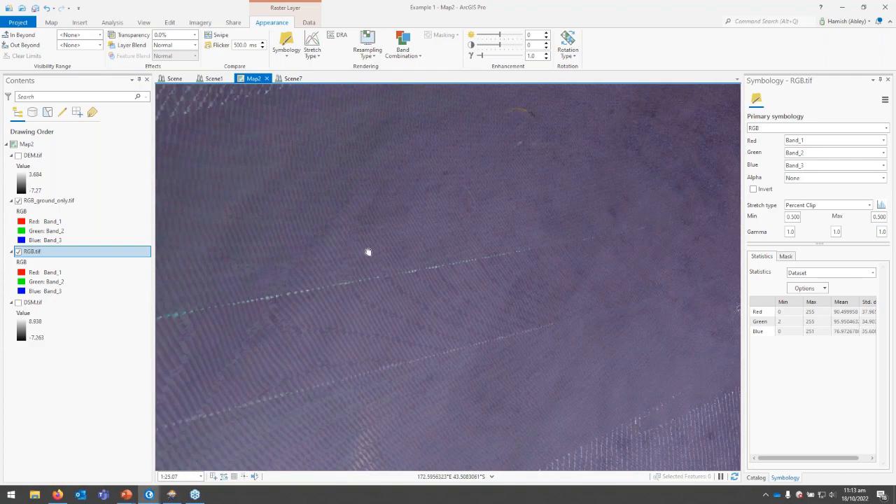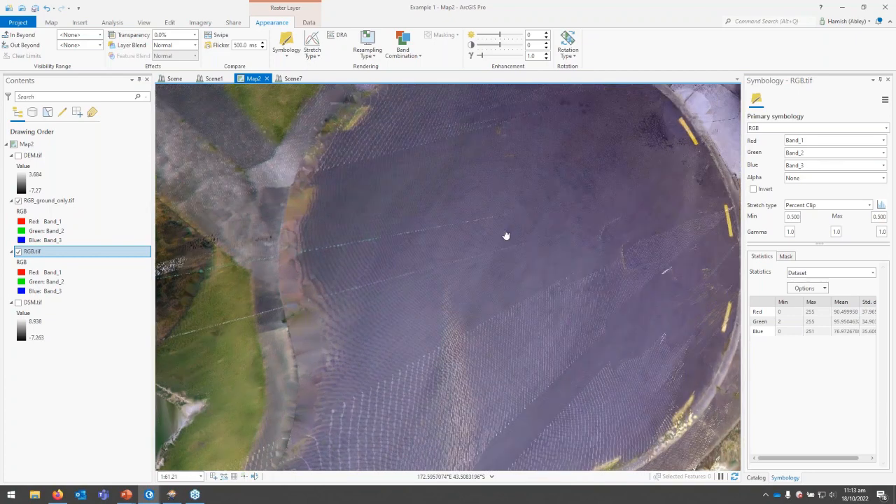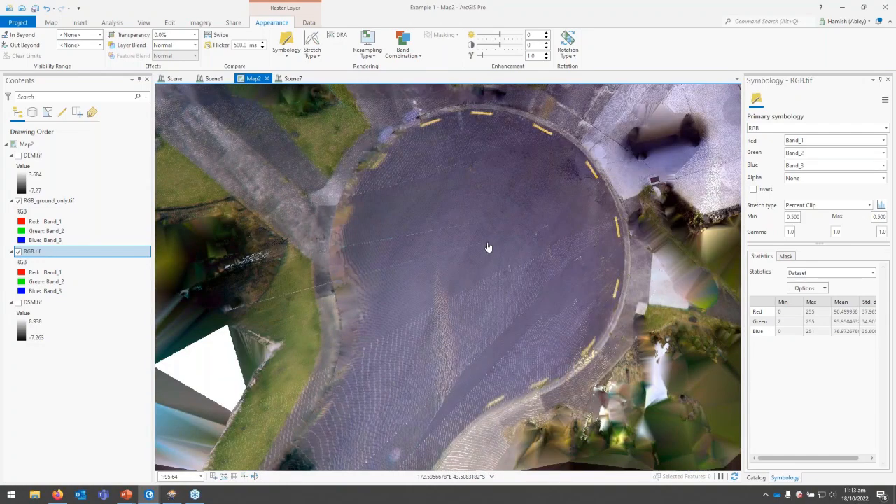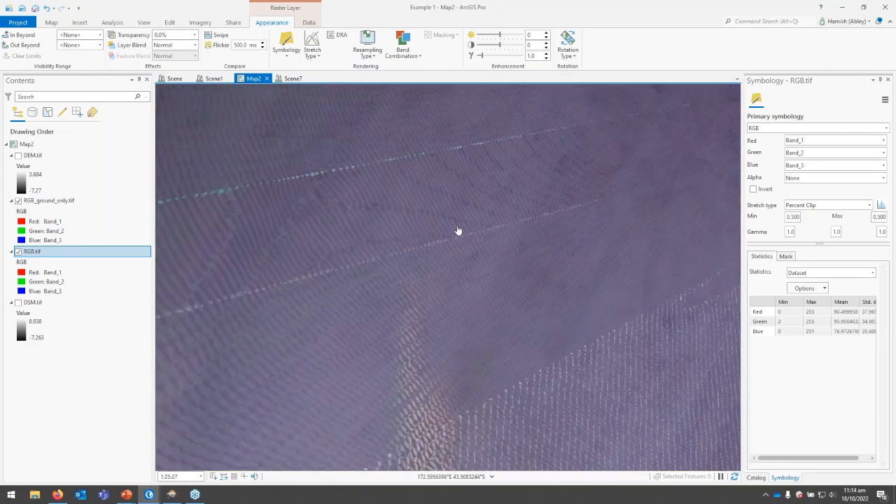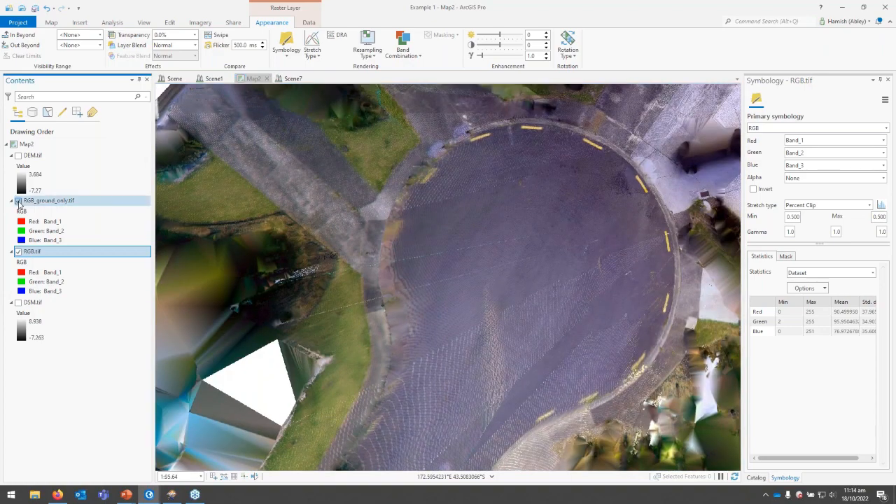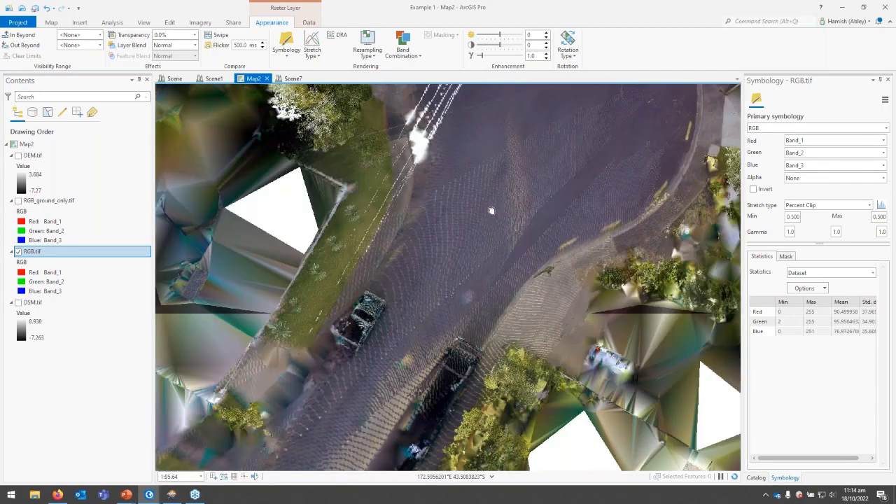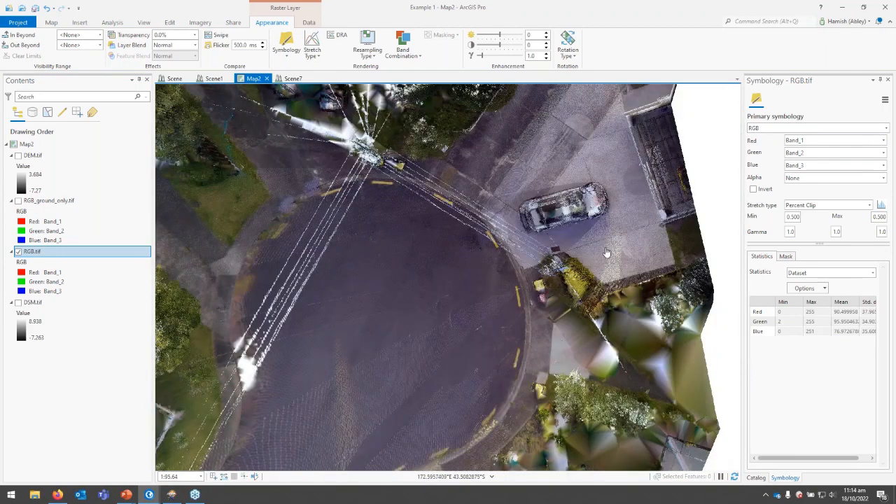So you can see it's done an all right job with the car, and you can begin to see some of those scan lines emanating out. But bearing in mind this raster that I've produced here, I believe, is 1 centimetre pixel size. So if you ramp that up to 5 centimetres, you might begin to see some of this banding removed.